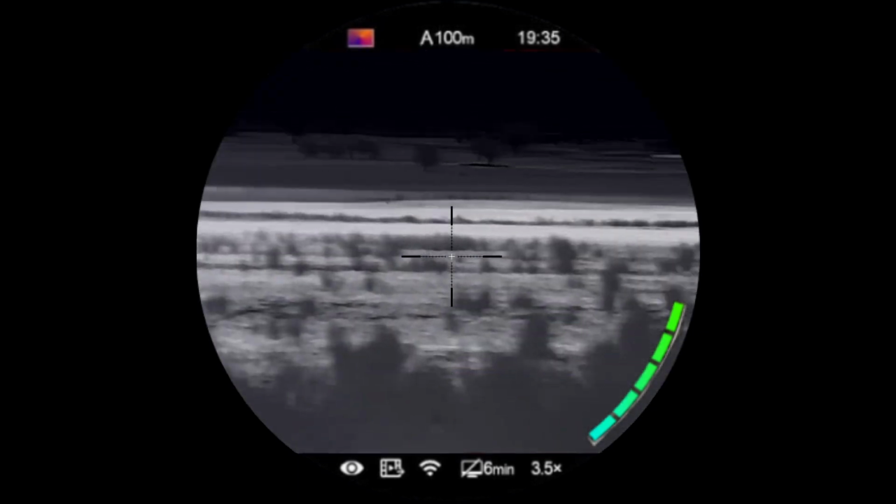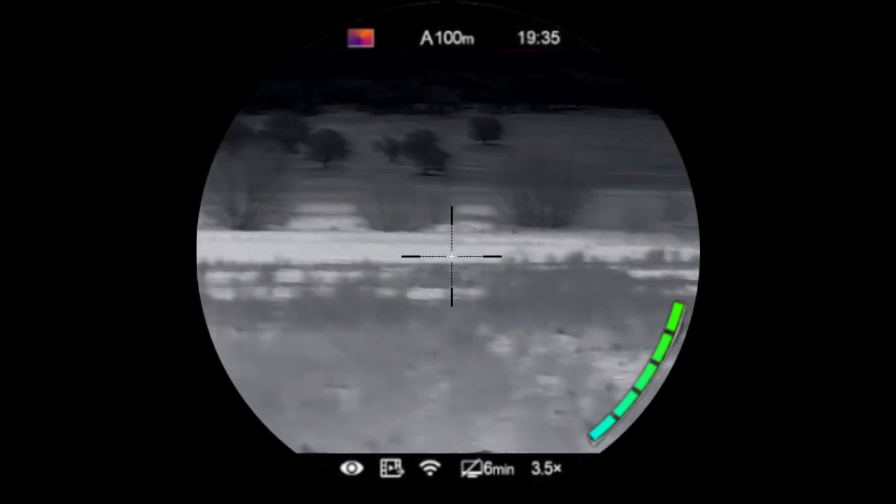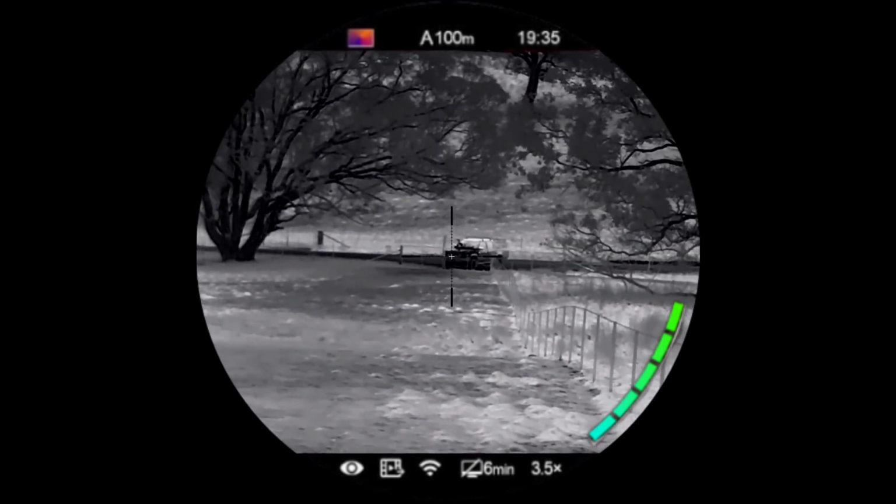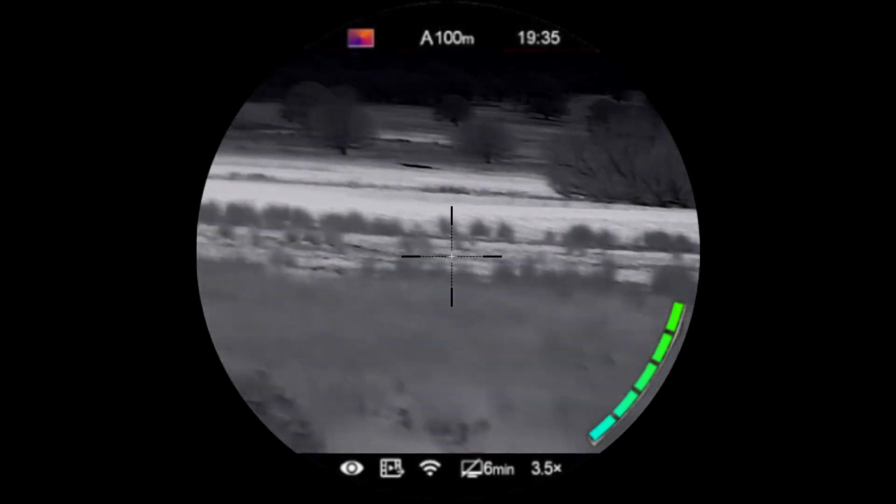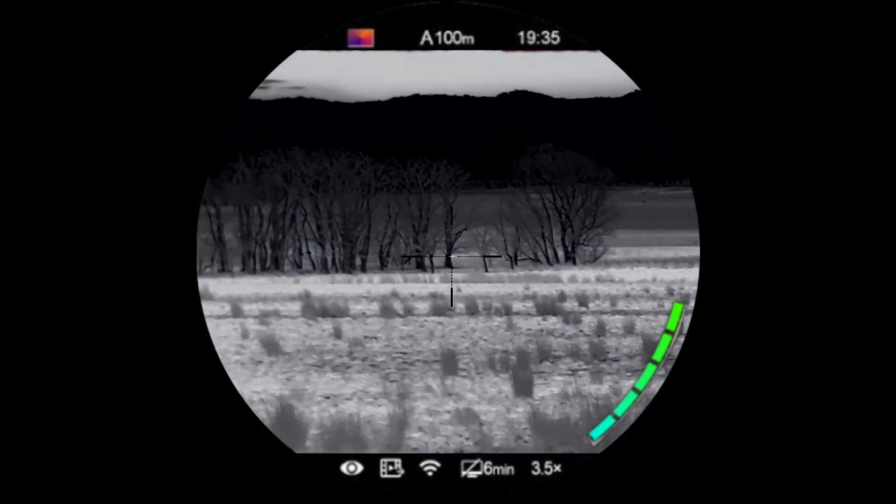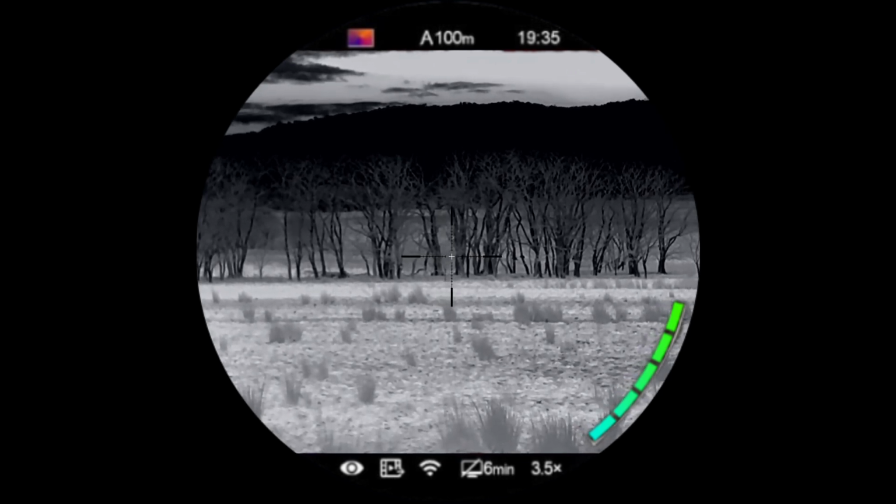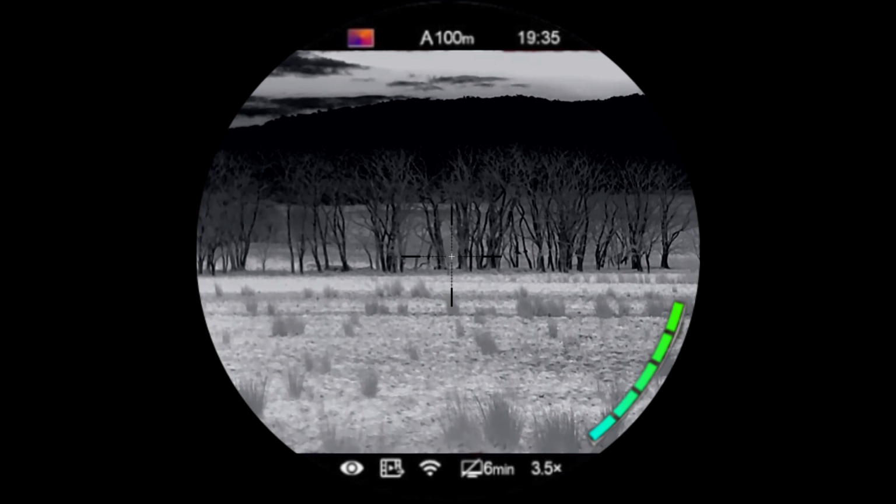Quickest way to that paddock is going to be back down to the ute, which is down there somewhere. There. Drive down the road to the next entry in and hope that he's still there somewhere. It looks like he is. He's just popped up there. He's disappeared again, but he did. Alright, let's go find him.